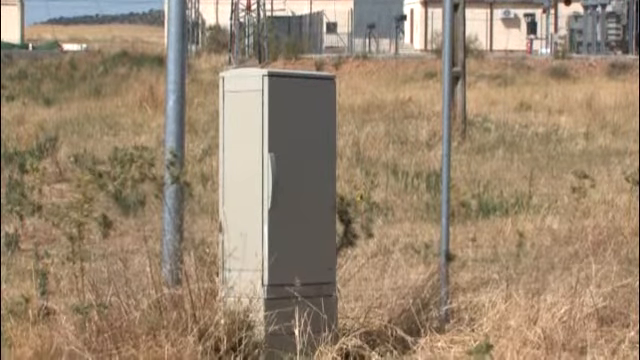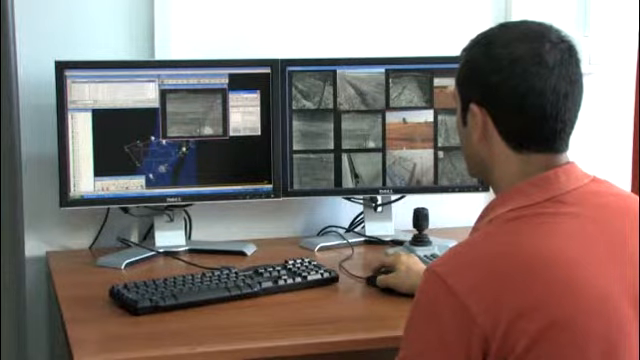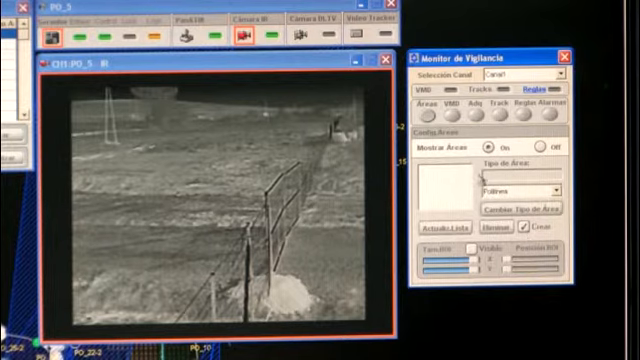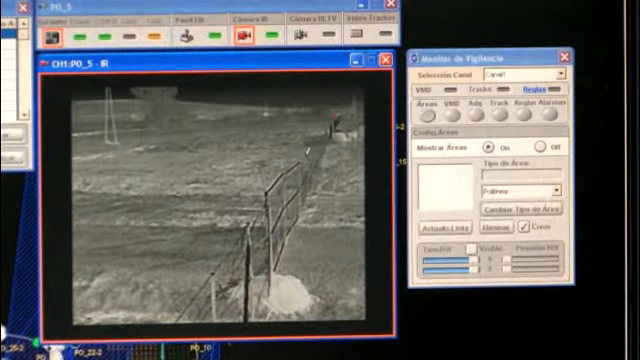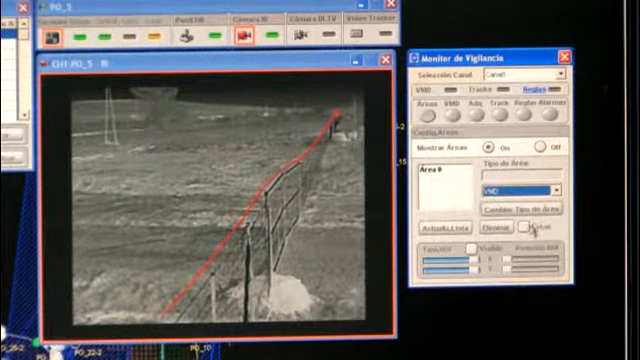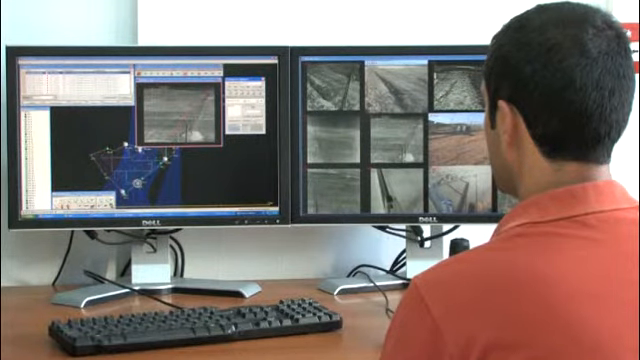The principle of the thermal fence is quite simple. All cameras are mounted in a fixed position along the perimeter. Inside the FLIR Sensors Manager software, tripwires, a video analytics algorithm, is used to detect if someone is trying to intrude the perimeter. If someone crosses a line which is set in the video analytics, an alarm will go off.